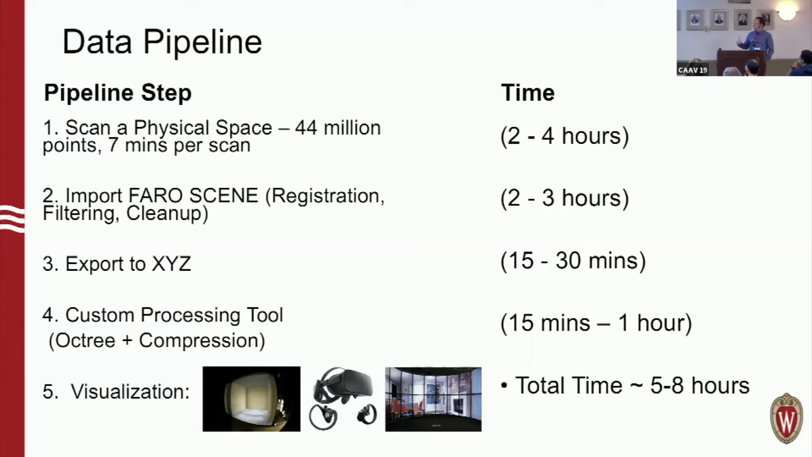We go through a step-by-step process there for registering. There's a couple extra steps you need to take for cleaning up, like mirrors when you're scanning interior environments, which I'll get into in a little bit. And then we export that out of Scene to an XYZ file. And then we have a tool that we've developed internally that will essentially create an octree out of that data and compress it.